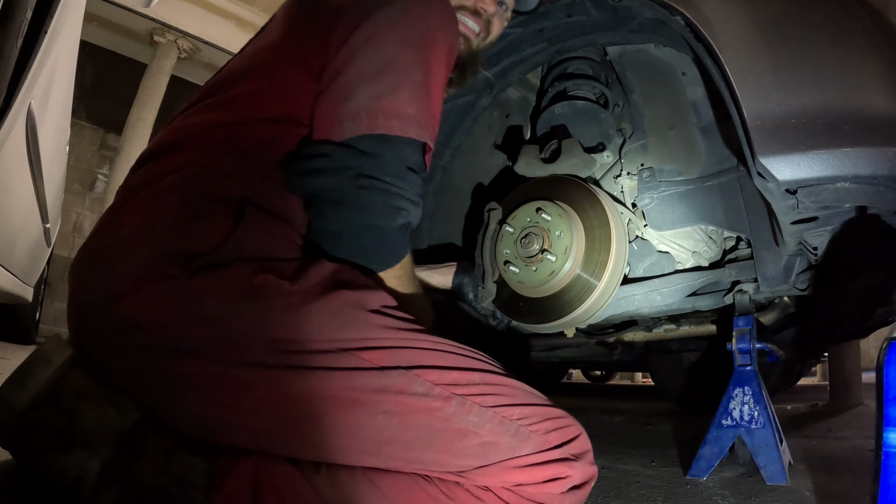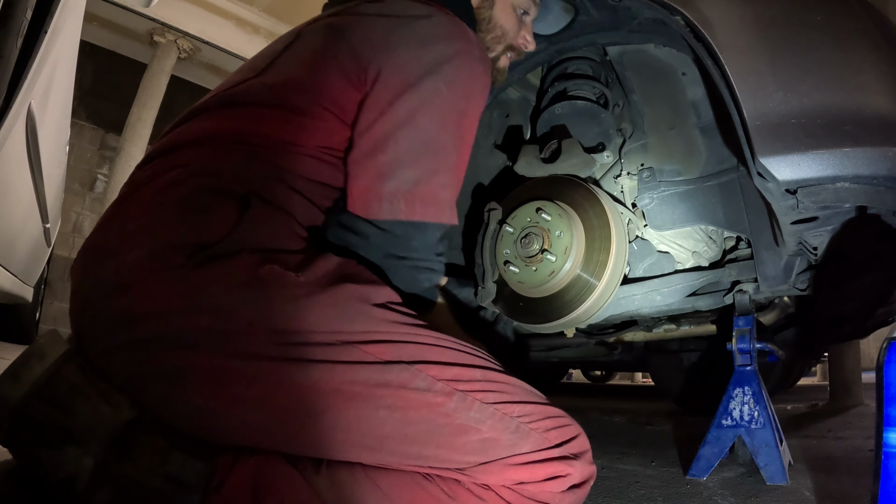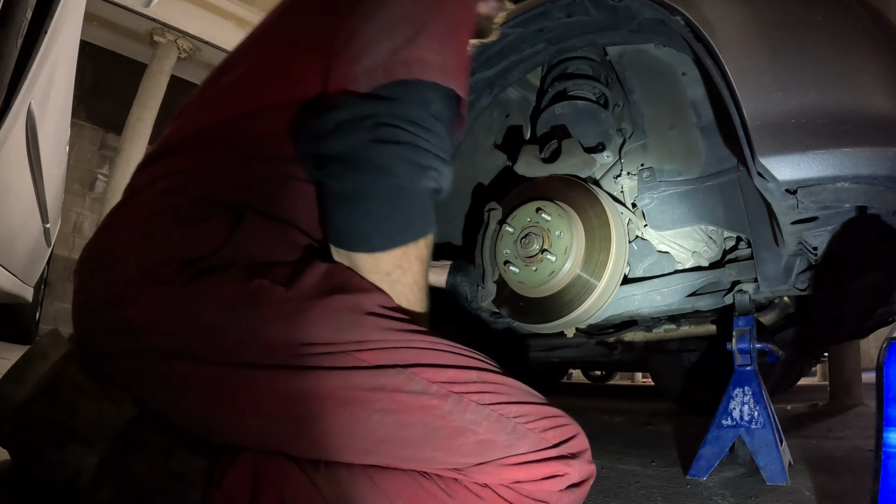Yeah, same deal here. Hurt my shoulder trying to pull the other one out. Goodness. Didn't really get it to spin. Oh man, I can't get this one out, it's even worse.